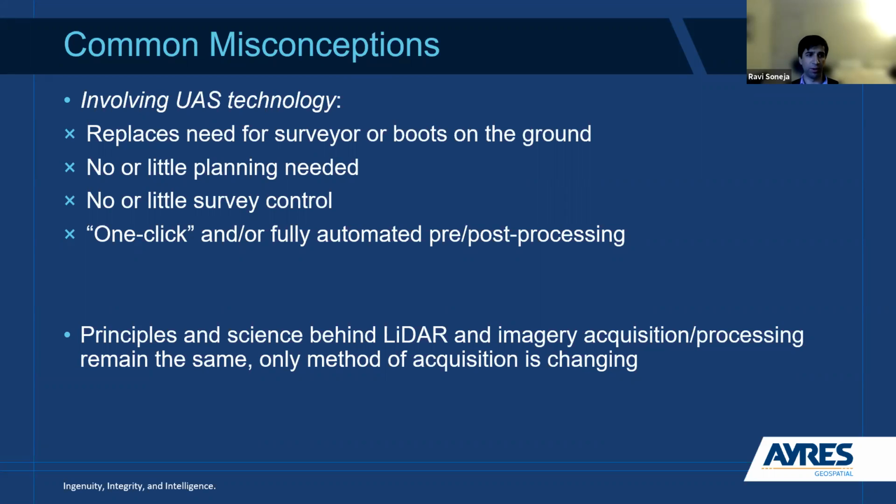And finally on this one, there's a bit of an idea around fully automated pre and post processing. I'll talk about this a little later when we get to LiDAR classification, but I don't believe it's completely the case. Certainly AI and machine learning is helping to make processing faster, but I think there'll always be a point of manual intervention here. And really, all of this, I'll just close by saying, the principles and the science that go into acquiring and processing LiDAR and imagery, that's not really what's changing here. What's actually changing is the method of acquisition, and even that method of acquisition comes with its own considerations.